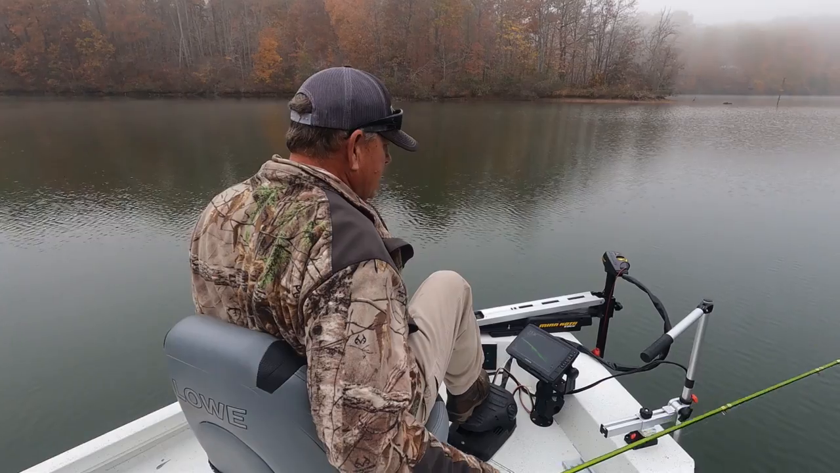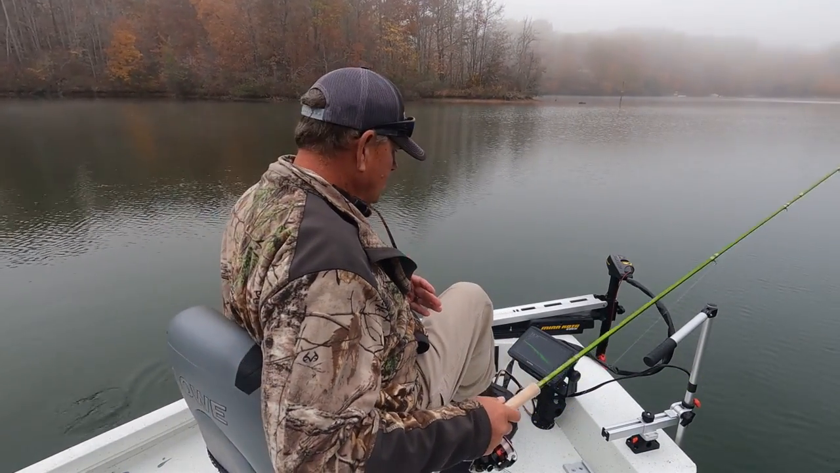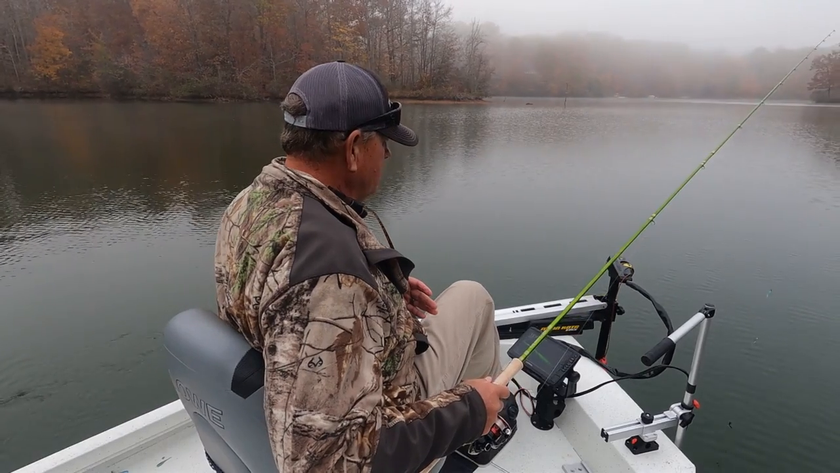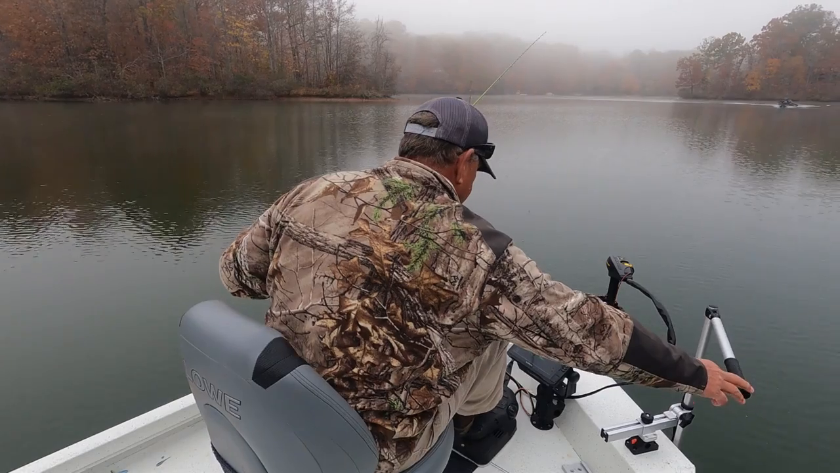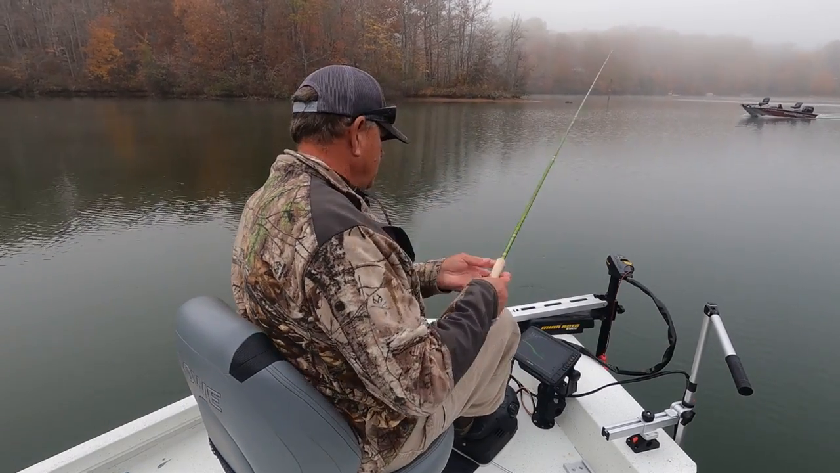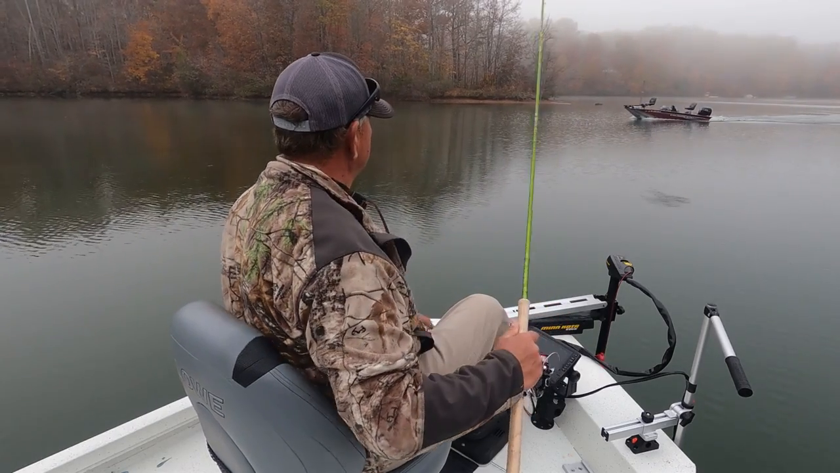Anyway, let's ease back up here and drop in on these fish. We've only caught small ones. We may have to get out a little deeper, but they are reacting. Get that bad boy right out in front of us.